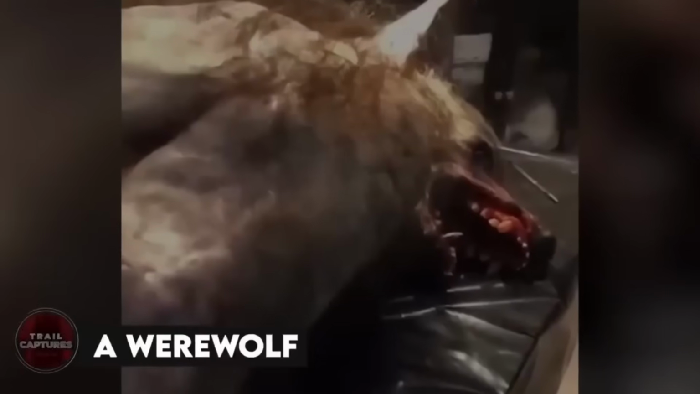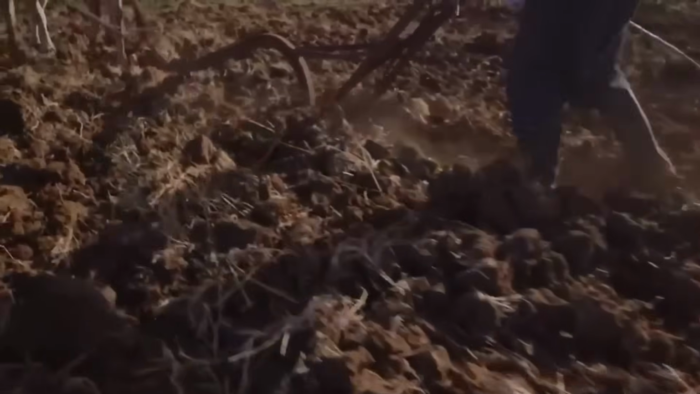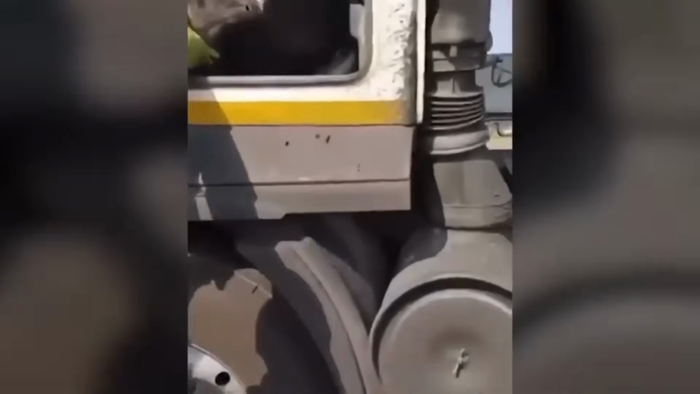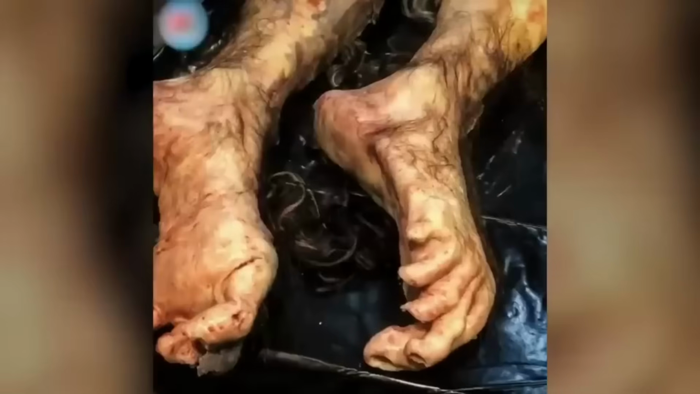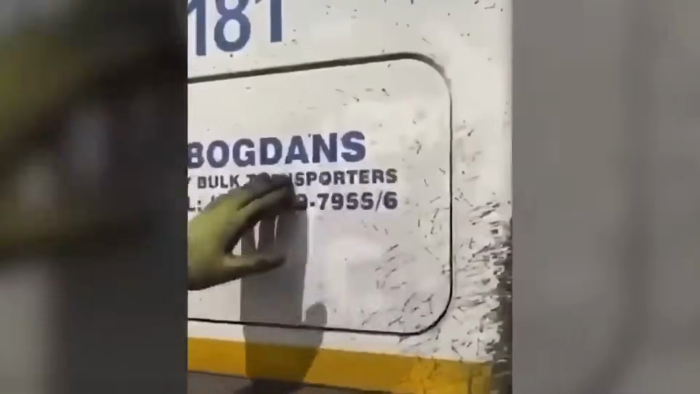A werewolf. A farmer in South Africa stumbled upon a sight that he never anticipated. He found a dead werewolf on his farm, which was later taken by researchers for investigation. Disturbing photos and videos of the werewolf were later uploaded by unknown individuals, causing fear in those who saw them. Despite being taken for further examination, no explanation was provided, adding to the mystery surrounding the event.